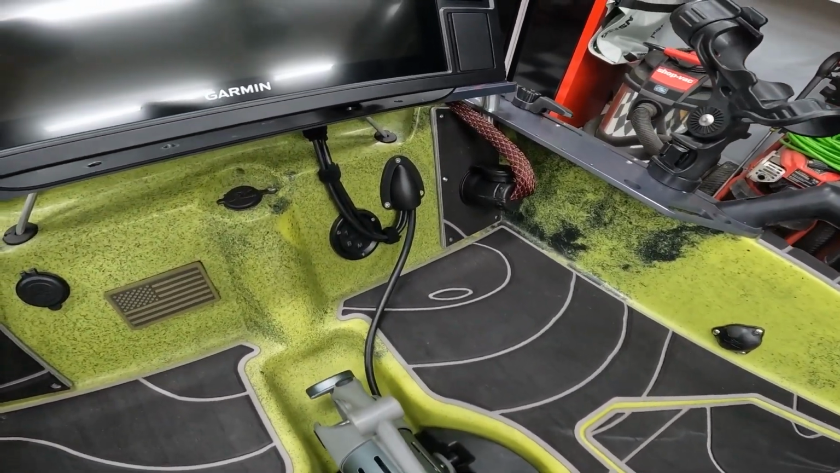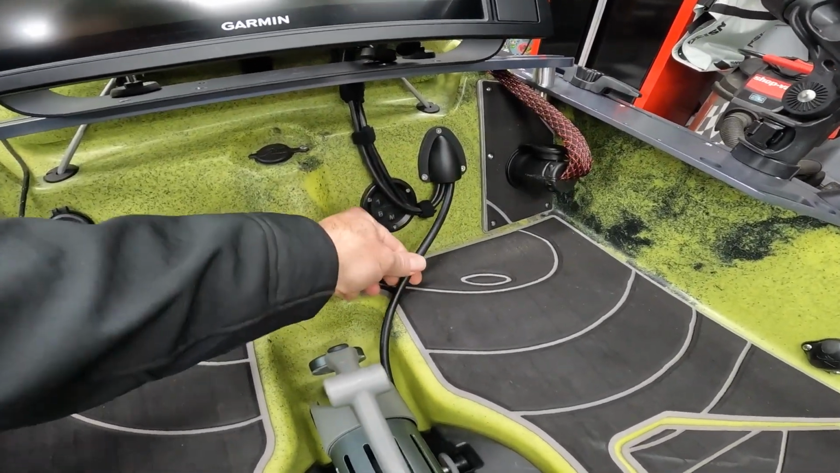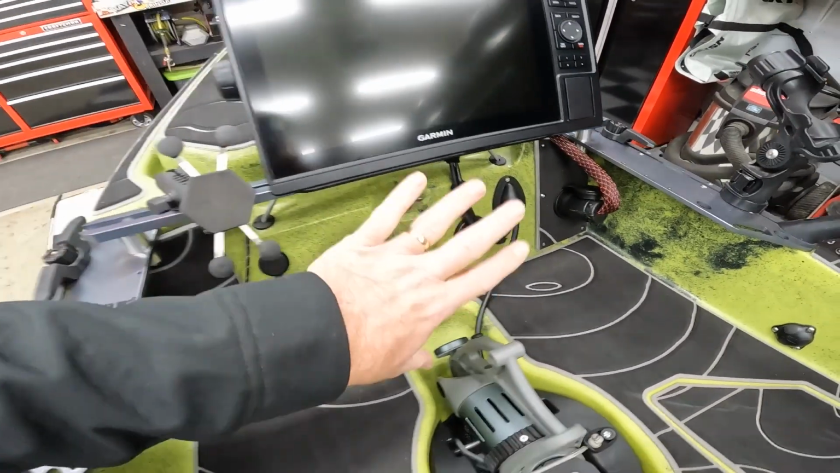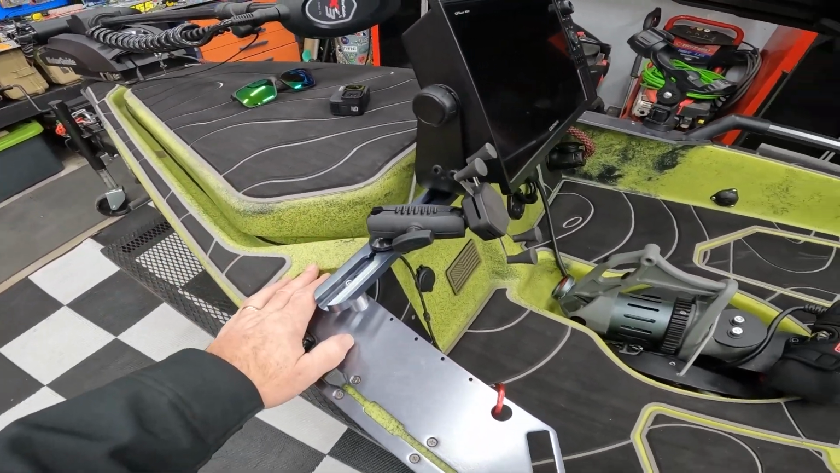I also ran all of my wires. So for my graph and my transducer wire, everything runs right through here up to the front. And in the front cab, I've got my black box and all mounted up there. You guys have seen that before.